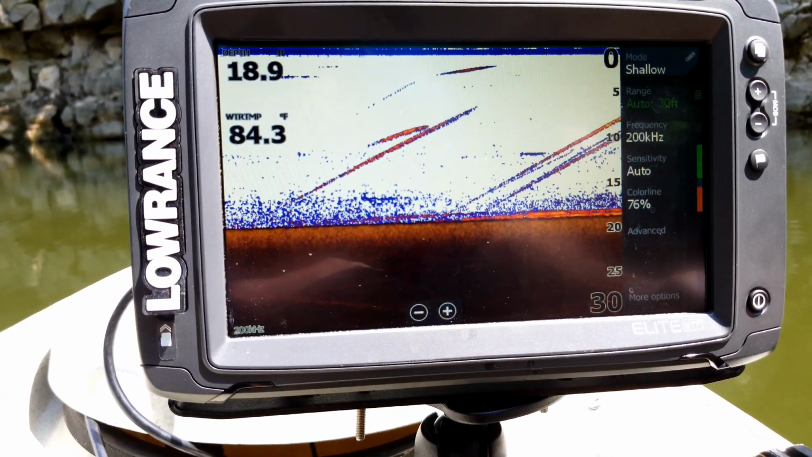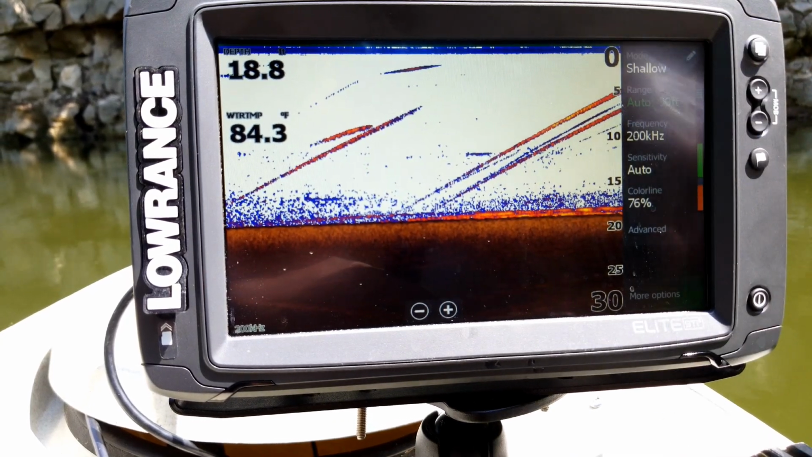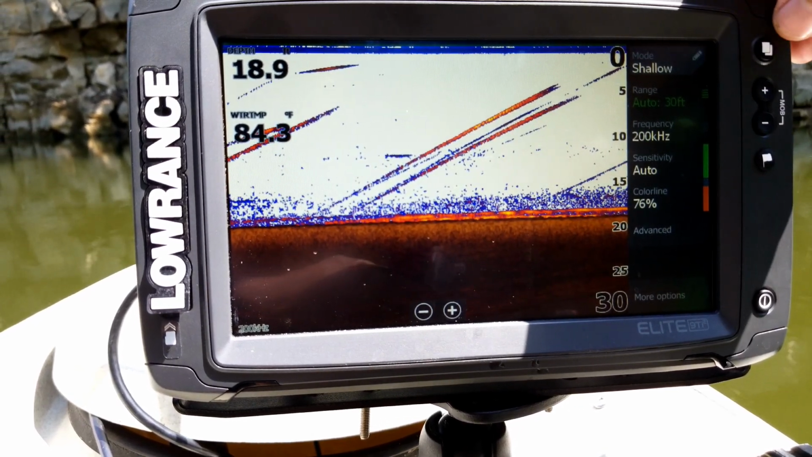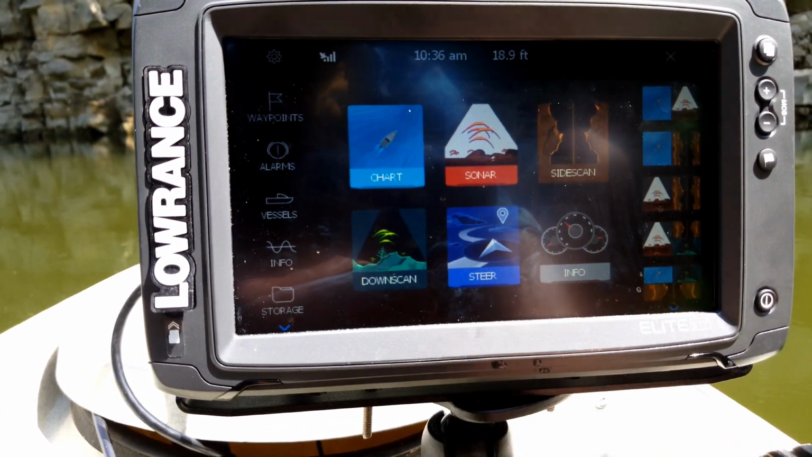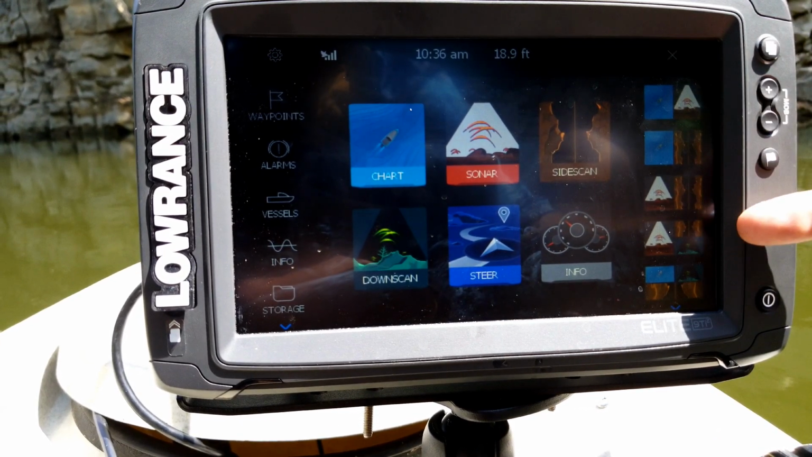All right, so let's go into our buttons over here. Our first button is our pages button. That pages button is going to give us your home screen. When you hit your home screen button there, it allows you to switch between whichever screen you want. You have your split screens over here.